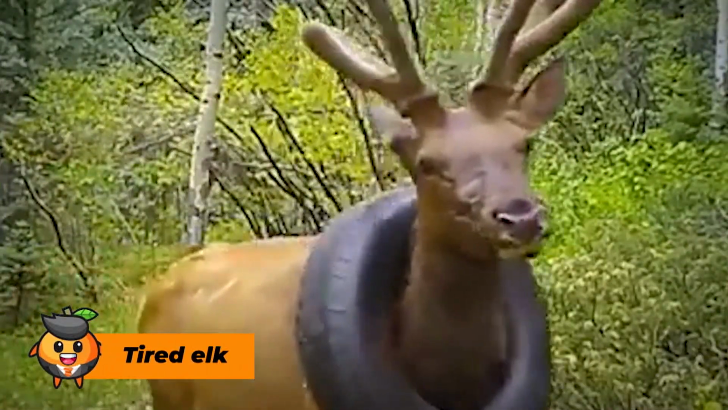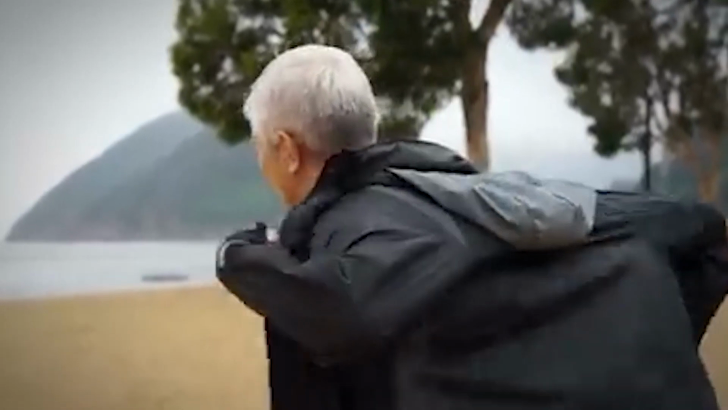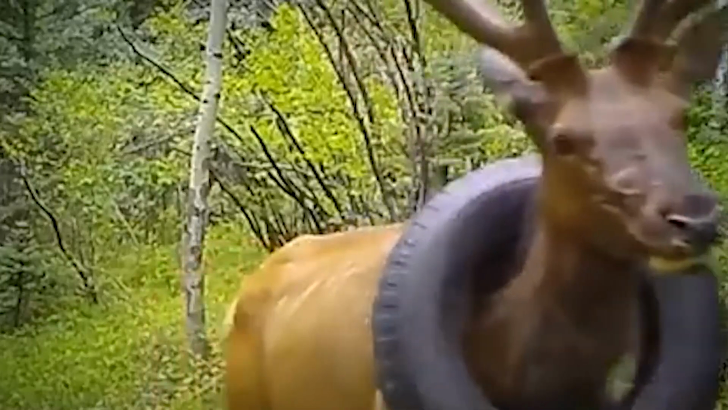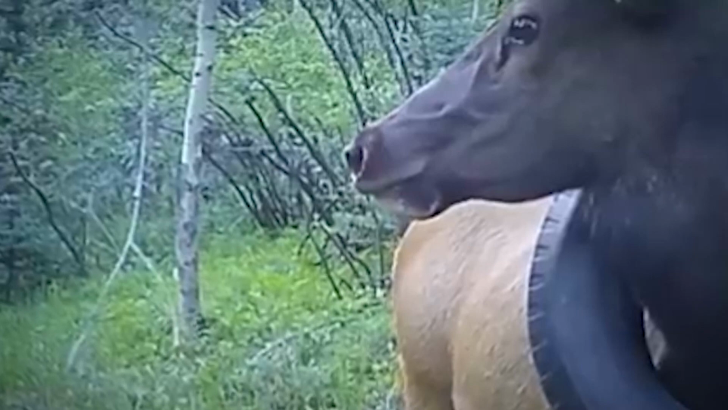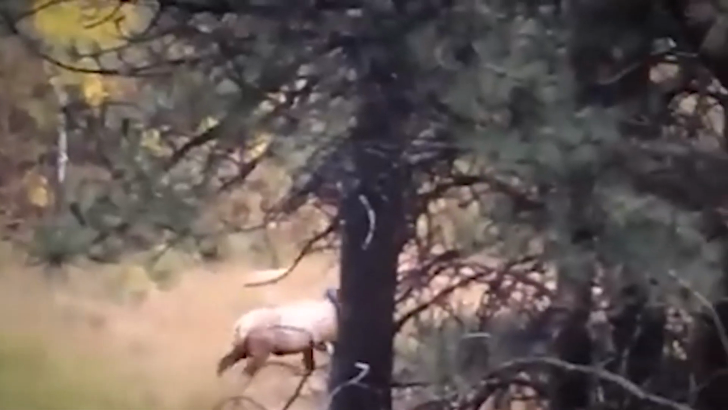Tired elk. Everybody has an item of clothing that's so stylish and comfortable that they just never want to take it off. For some people, it's an old sweater that's kept them warm through decades of winter. For others, it's a pair of shoes that's helped them power through long walks and intense workouts. In the case of this elk in Colorado, it was a 20-pound car tire.